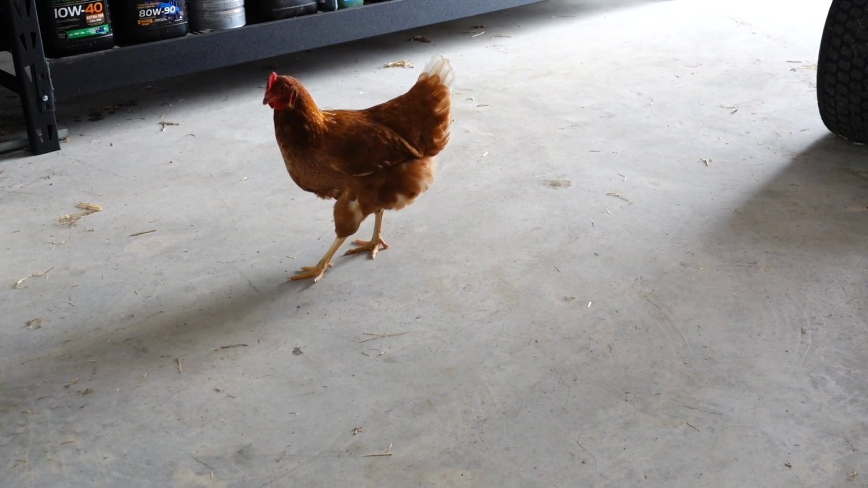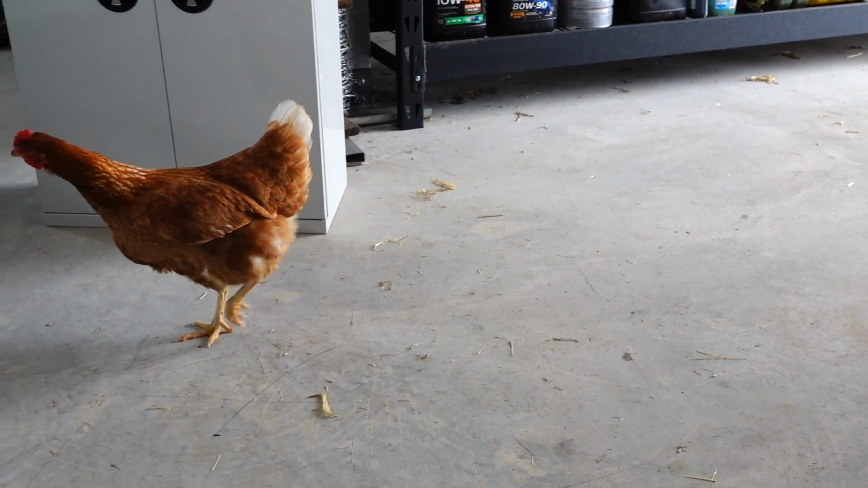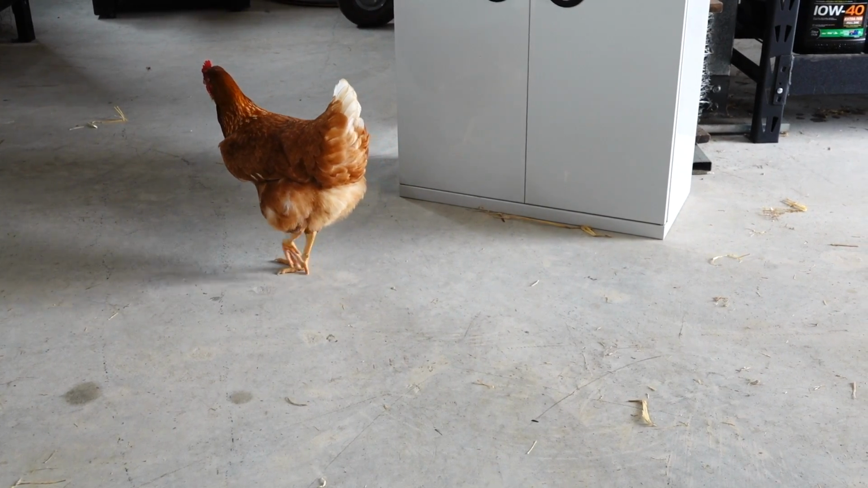Don't mind about the chook in the background here, guys. I've got one of the hens that have come in to see what I'm doing, and she's very interested in what I'm doing here at the bench.